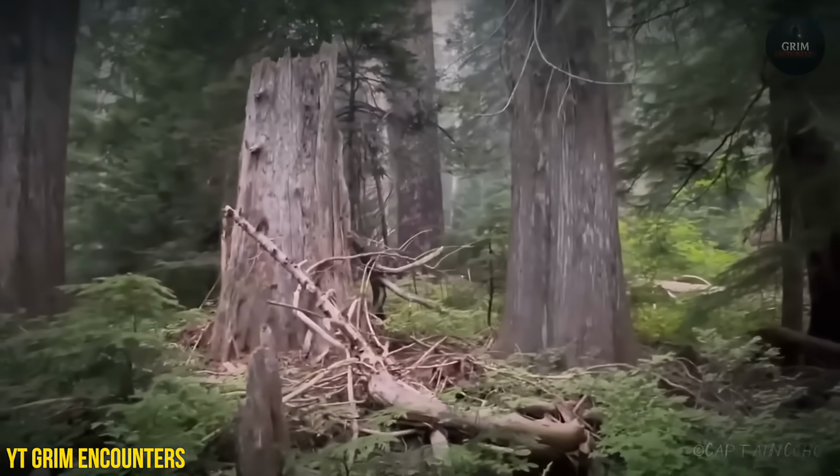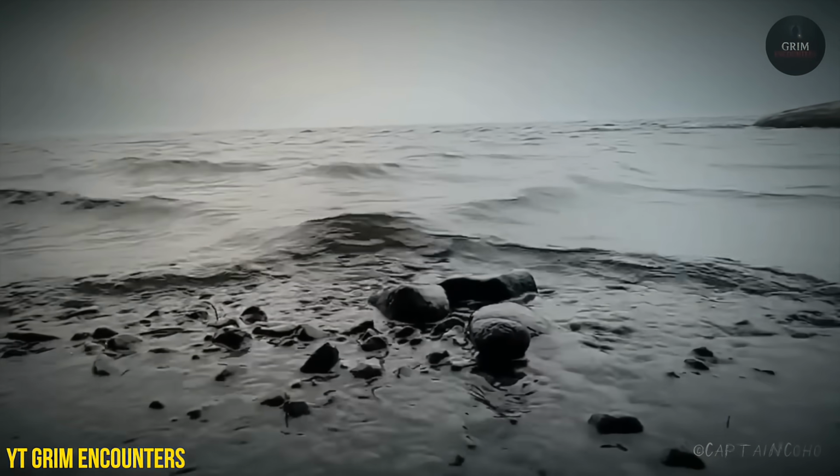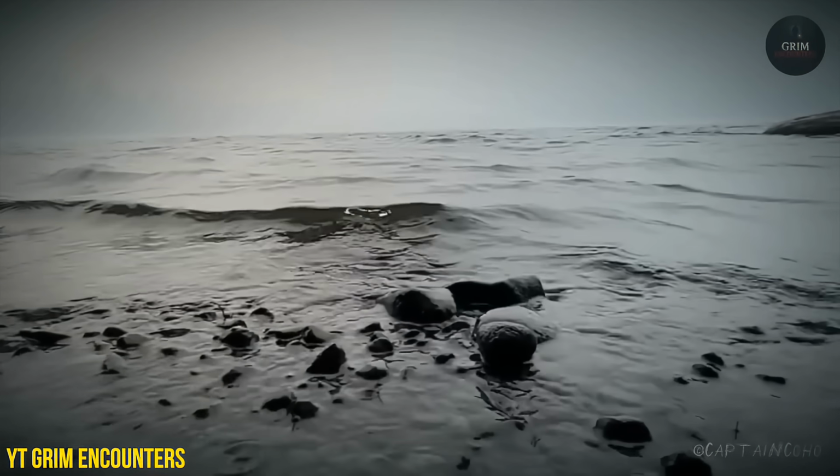The air quality wasn't great, but it wasn't unbearable either. With that in mind, he pressed forward and continued hiking toward Lost Lake. Hours later, everything changed.